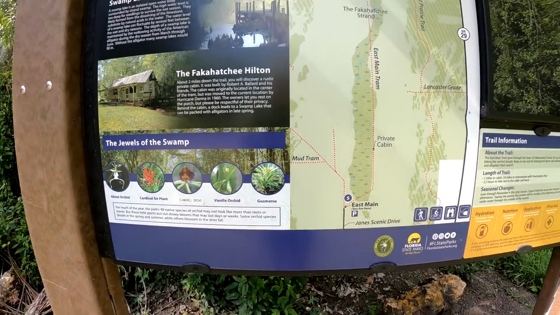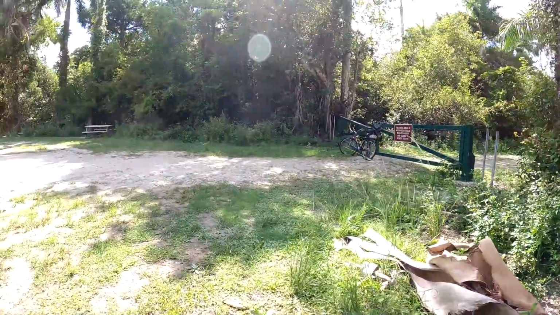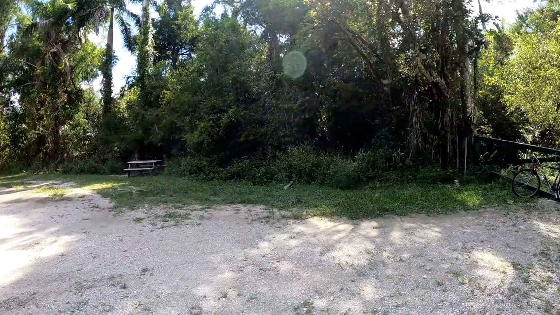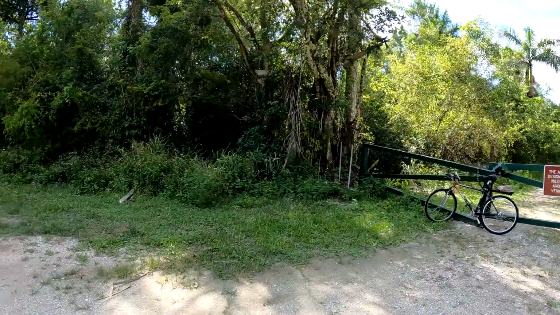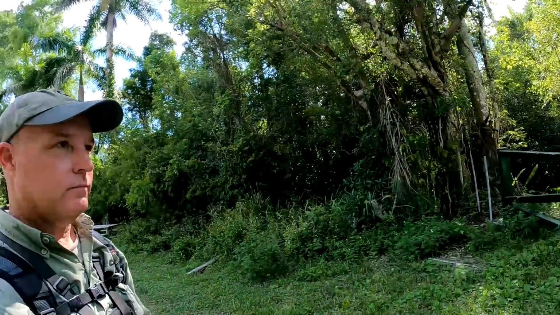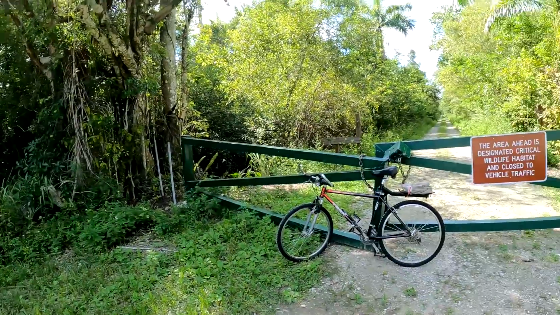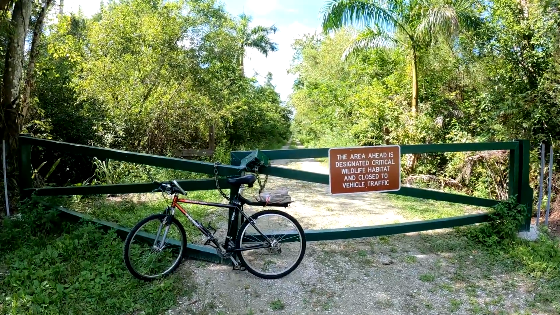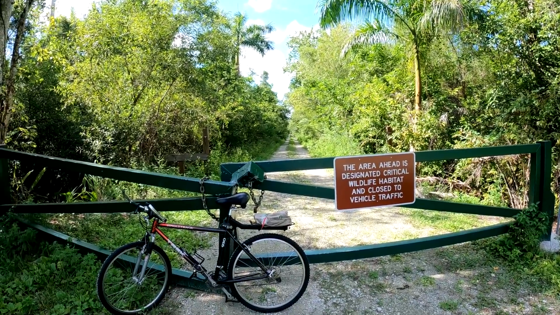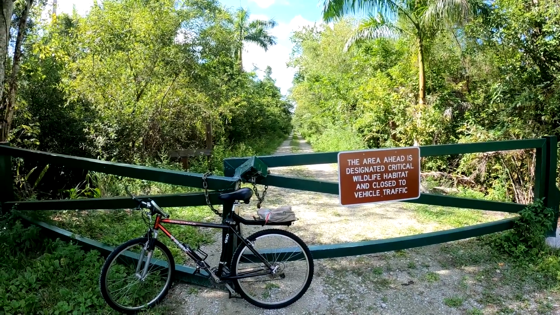I came in and checked this camera about 1 month after I set it out, and we had a little mishap. So I had to move the camera back in closer to the border of the Fakahatchee Strand. That's my story, and I'm sticking to it. So we got about a 1.7 mile bike ride to get out to Mud Tram. So I'll see you when we get out there.